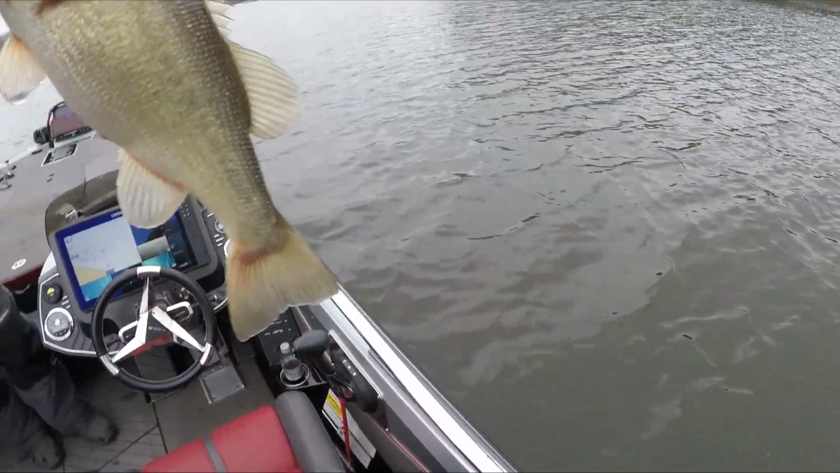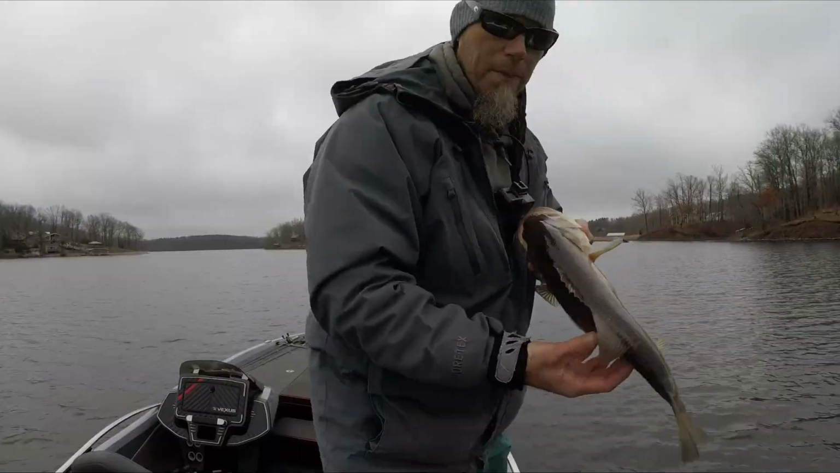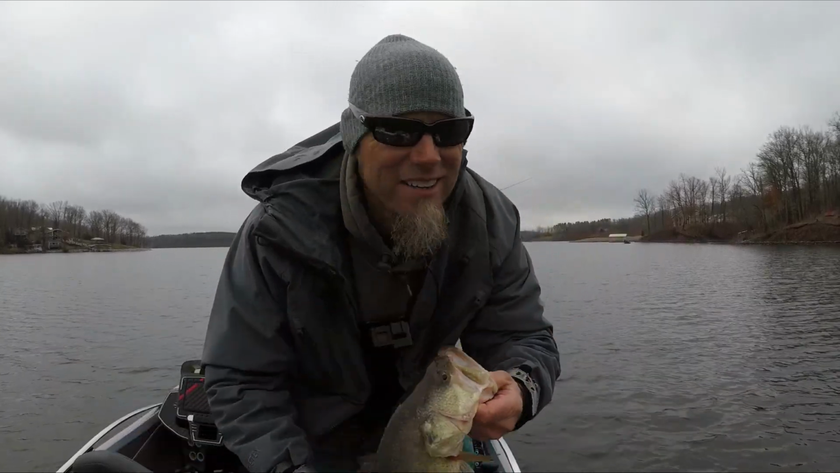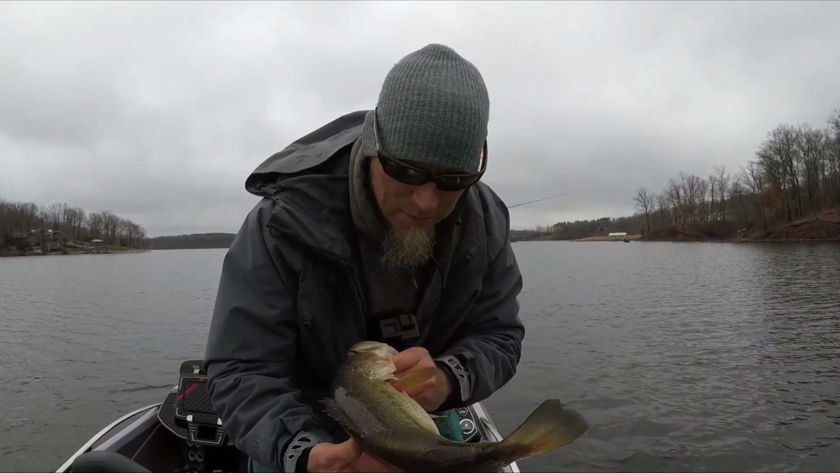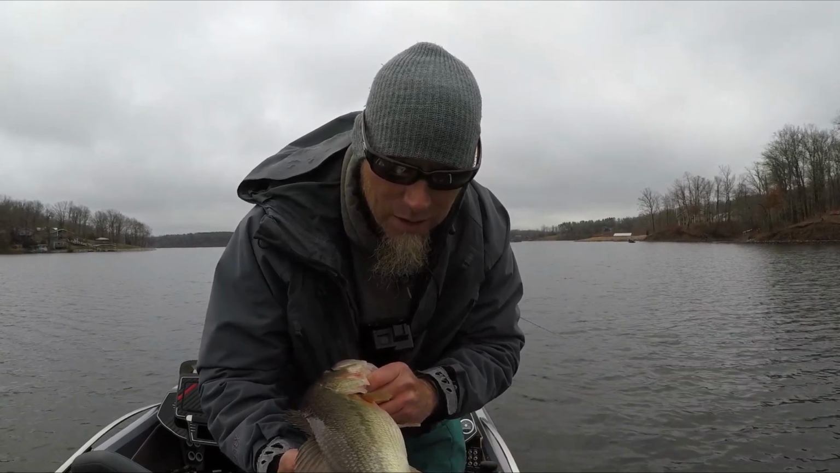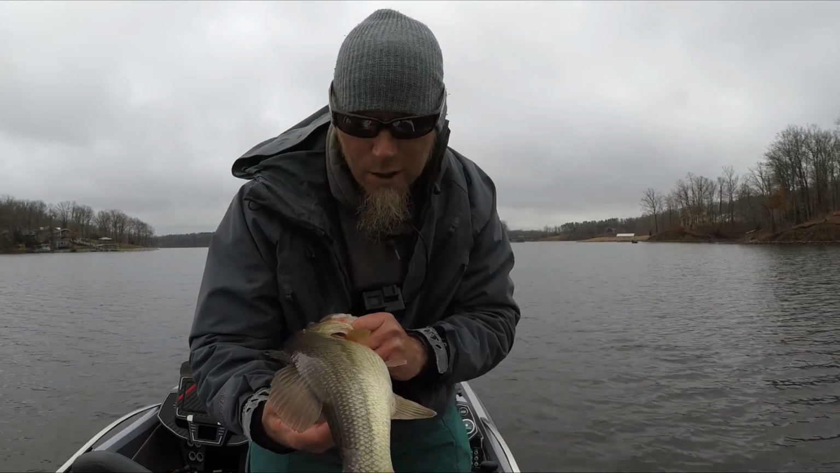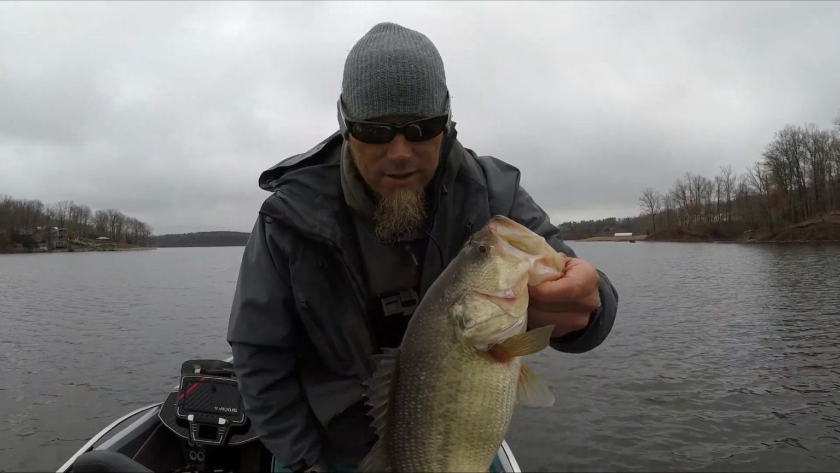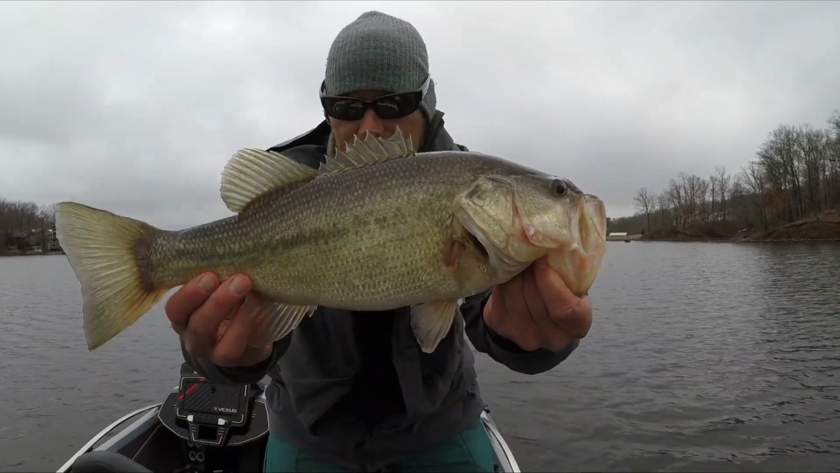I got it just now. There we go. That one was a solid fish. It's a good quality fish. Fun, man. They're just moving around. They're really on the move today. You know, got a little bit of wind, which is helping, but they're scattered, and you just got to keep casting. But good quality fish. That was fun.